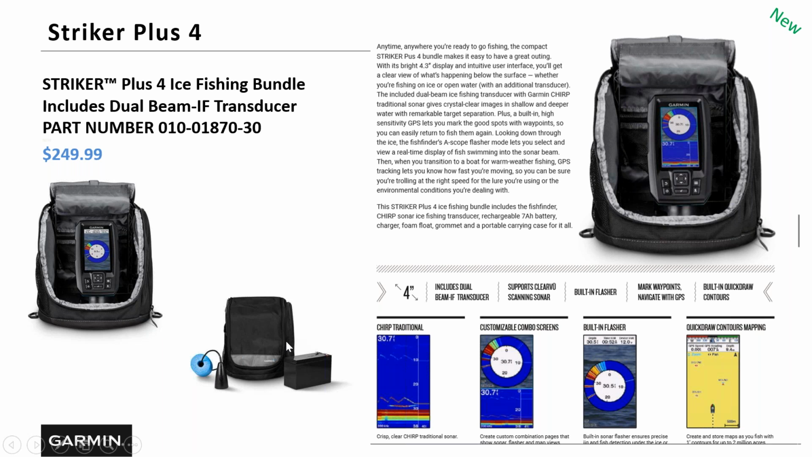Our small bundles, like the 4 and the 6 and the 7 that are in this small bag, they all fit into a 5-gallon bucket. The battery that comes in these things is a quality battery. On these Striker 4s, you're going to get amazing battery life. I mean, just really good quality products that we put into these things. It's not just a quick bag that we made up. We put a lot of thought into every single piece that makes up each individual ice fishing bundle.